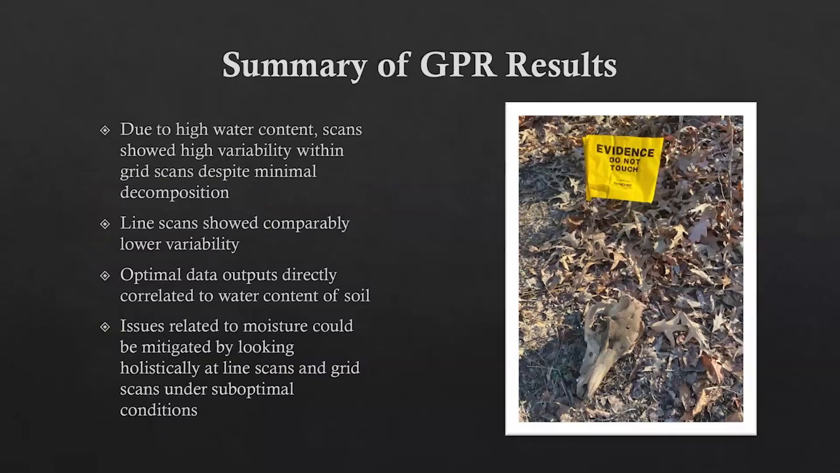To summarize the GPR results that we obtained, as I mentioned, we have high clay content soil, and due to the winter conditions, there was a lot of water present. Scans showed high variability within the grid scans specifically, despite minimal decomposition of the pig up until the very end. Line scans, however, showed lower variability when compared to the grid scans. Our most optimal data outputs directly correlated to low water content of the soil. And we found that issues related to moisture could be mitigated by looking holistically at both the grid scans and line scans when collected under suboptimal conditions.